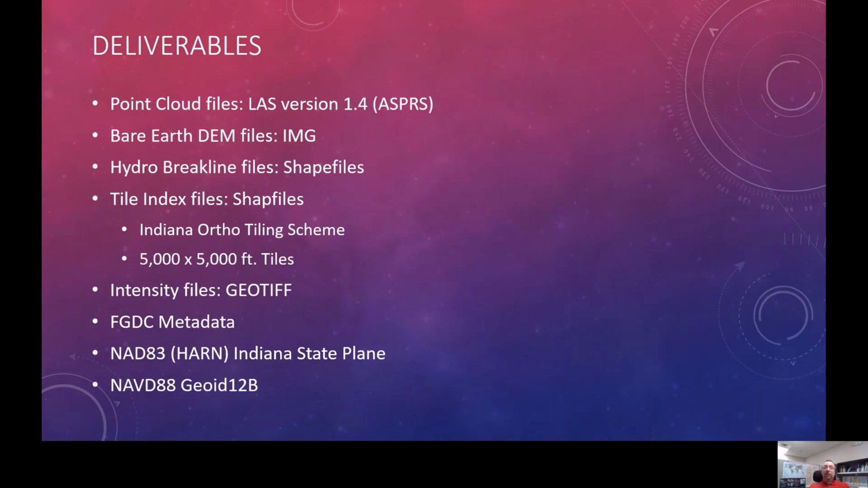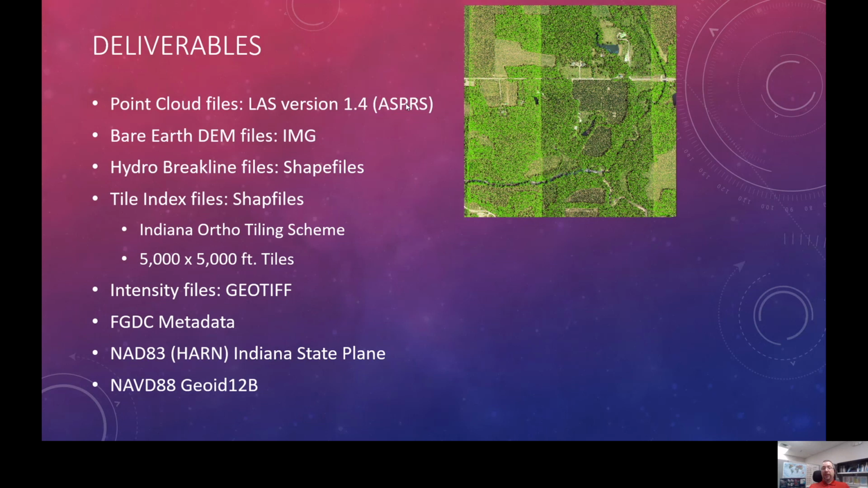Moving on to deliverables. Point cloud files in LAS format, version 1.4, according to ASPRS standards, will be delivered with the project. In this example screenshot here, you're only seeing about 15% of the points, just because ArcGIS resamples for performance reasons at various scales. You have to zoom in quite a bit to see 100%.